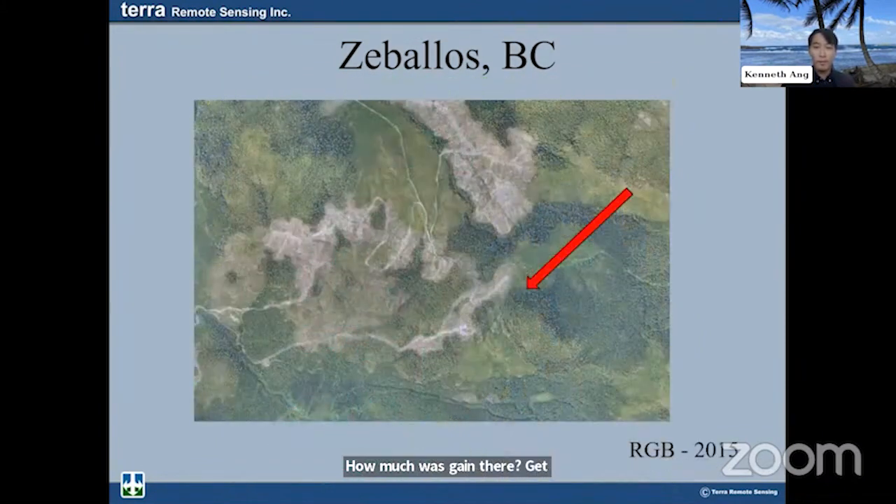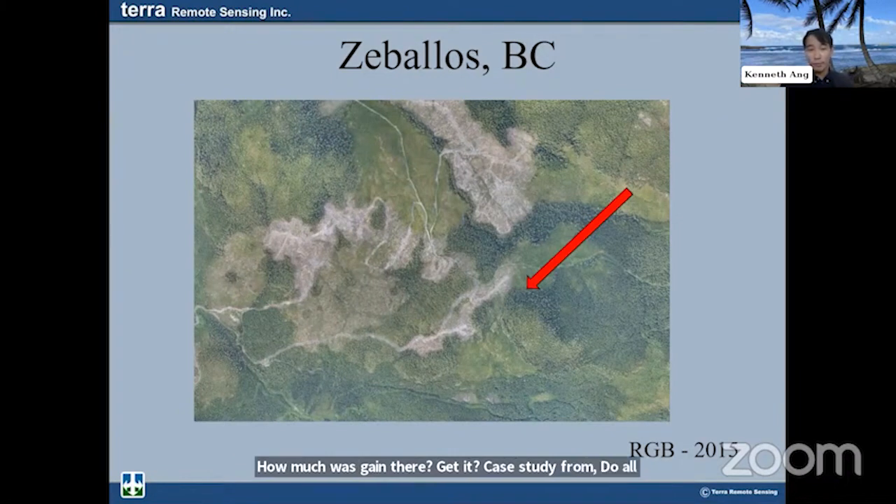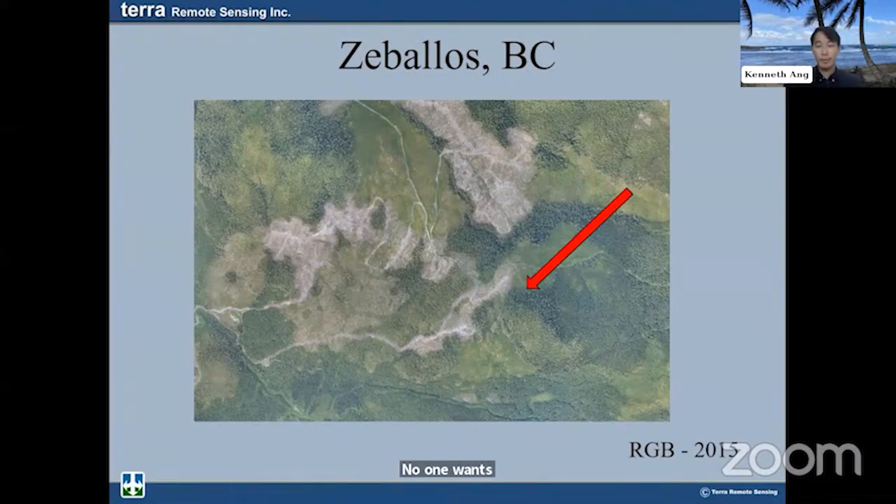The other case study from Zeballos is fuel load assessment. You can see in 2015, this area was just logged, with all the logging roads there. Don't really want to say bare, but it's clear cut, clear of trees, just logged.